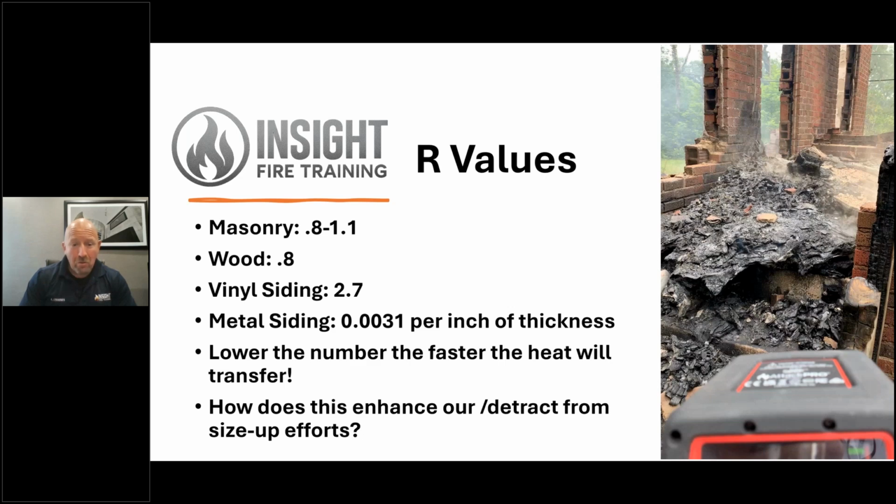Metal is 0.0031 per inch of thickness. That is the worst insulator out there out of all the surfaces. So it will transfer heat pretty quickly. Also consider any kind of metal connectors in between the interior wall and the exterior, such as veneer ties, any kind of brackets or anything that transfers heat.